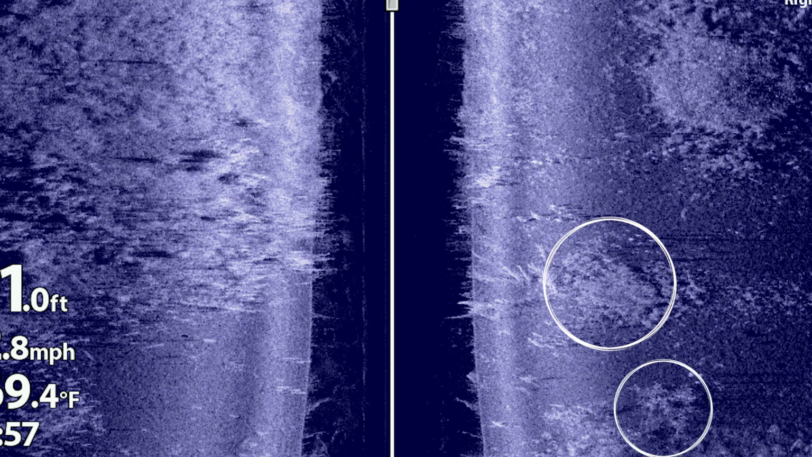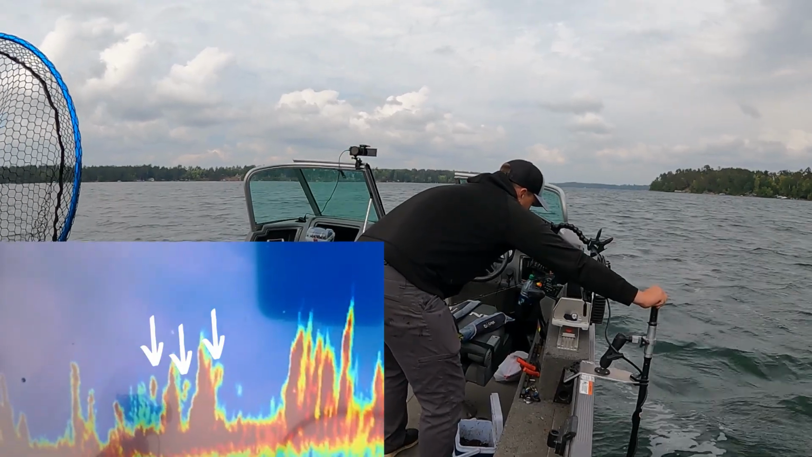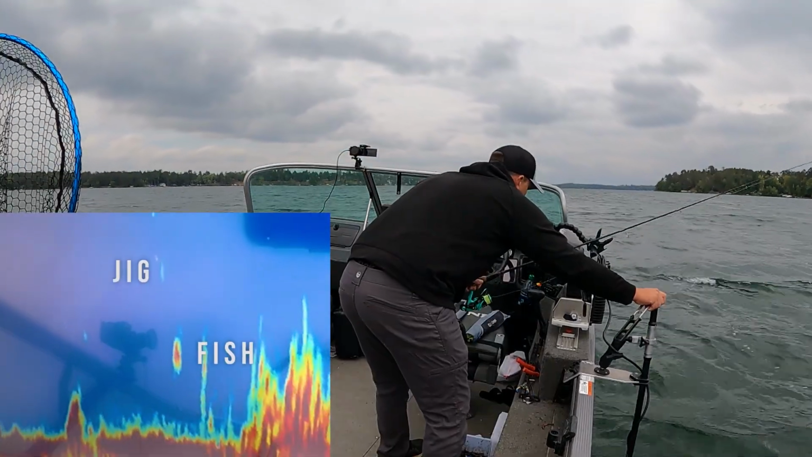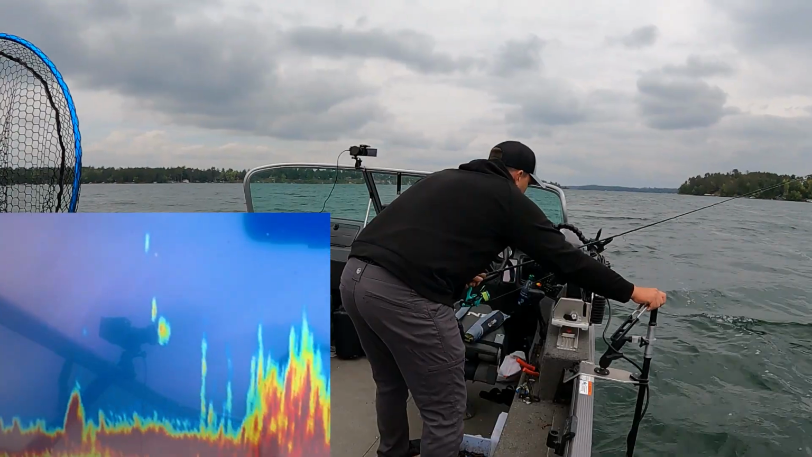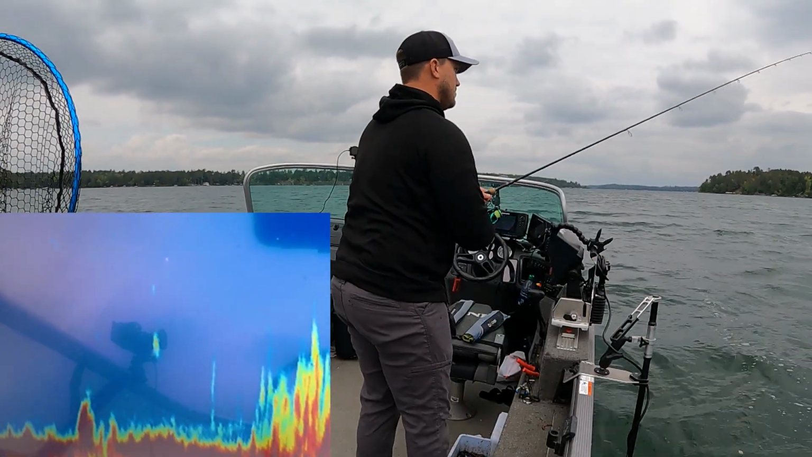That's one of the big things I look for in this, some of these areas that have a little more patchy weeds. You can actually see a couple fish right there. I'll try to circle them. They're right up on that weed edge. There you can see it going down. Bobber's top going down, fish going towards it, and bobber is down.